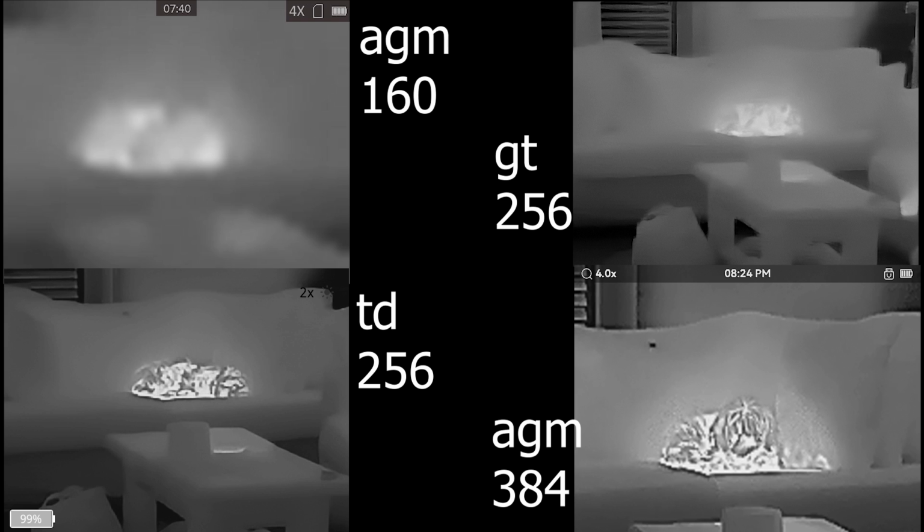Here's the AGM 160, which we had to go to 4x. I don't know that the zoom wasn't on this one, the number up there, but there's the GT 256. And again, I don't know what level it was. We just zoomed in. Here it is with the Topdon 256 and the AGM 384. And this is zoomed in 2 times, not 4. Remember, it goes 246 or 248 16 on that one. So that's kind of where we're sitting at on these, but you can see the difference in the detail